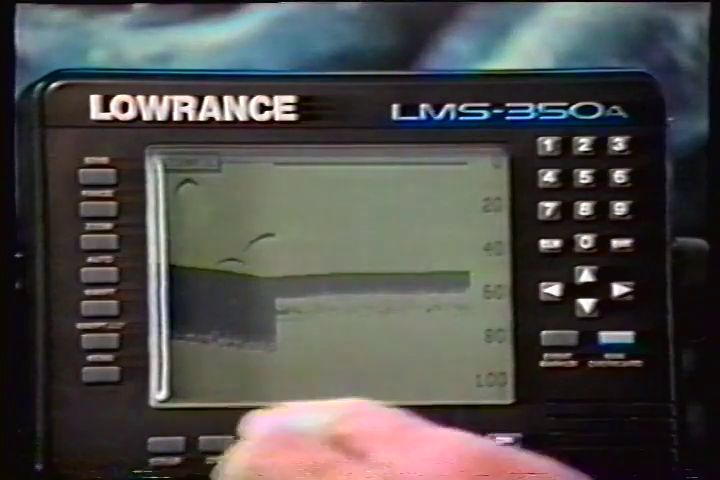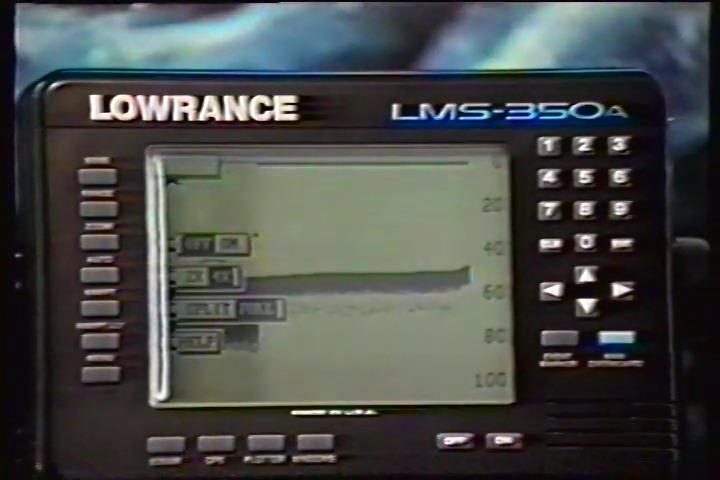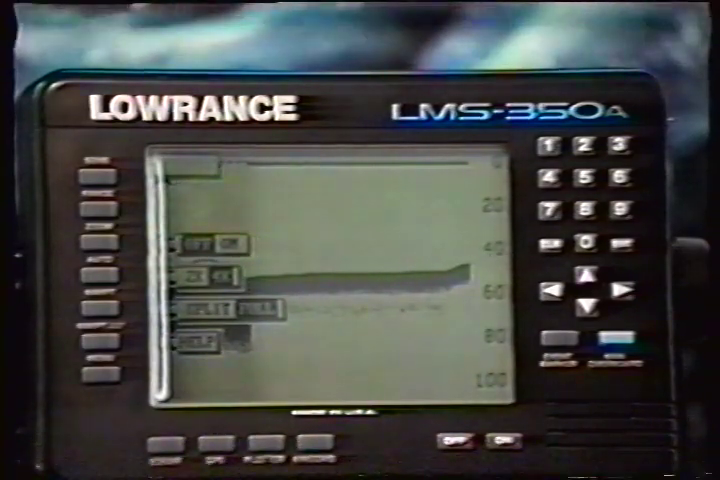To zoom the display in the automatic mode, first press the zoom key. All targets on the menu are enlarged 4 times normal size automatically.